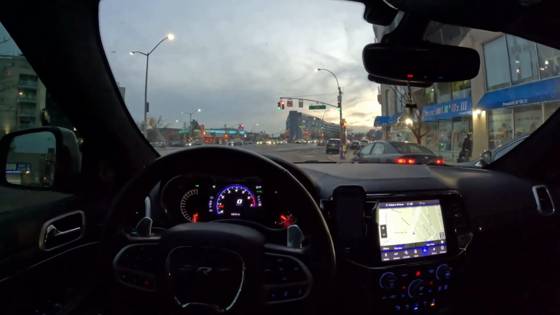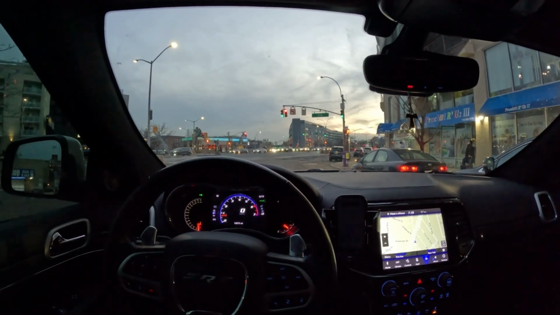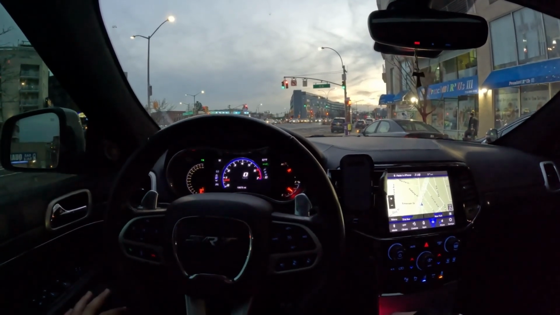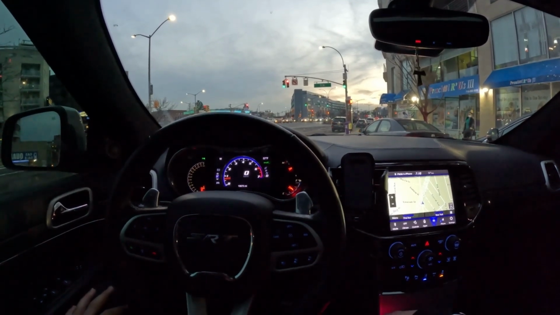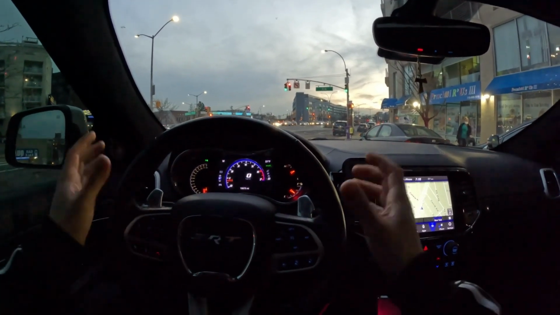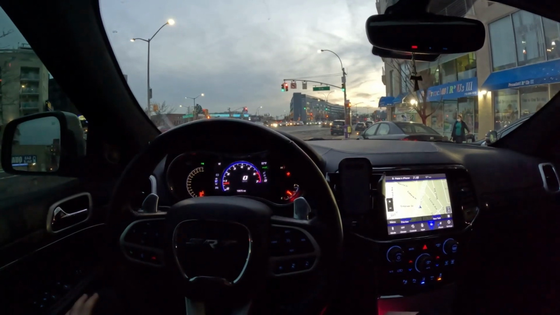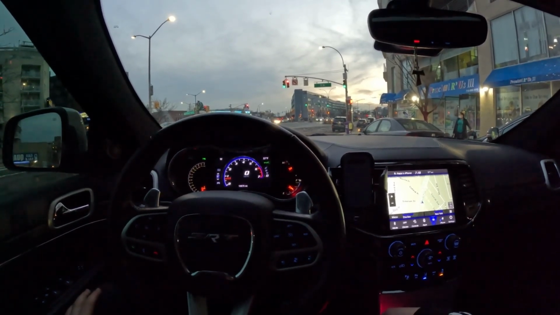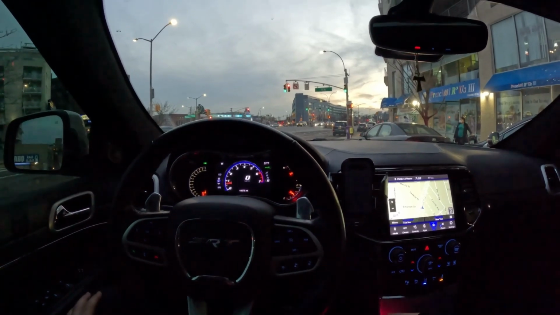So I gotta take some time and mount that and just see how that works. It should be nice. I've seen a couple of videos like that, and it's a real nice experience. You really feel like you're sitting in the car and just getting a really driver's seat experience.